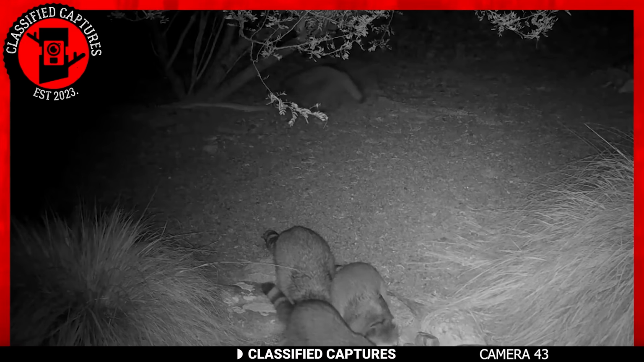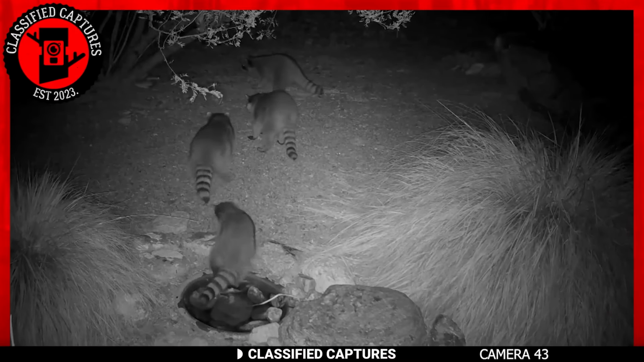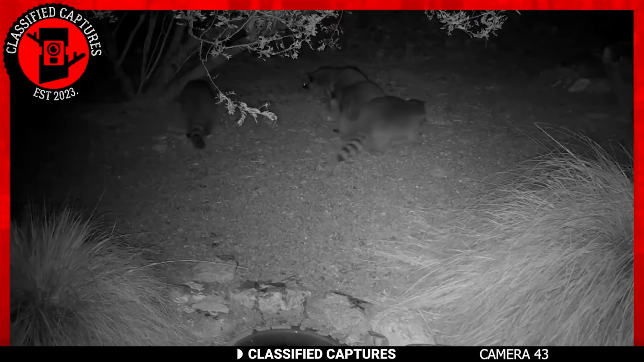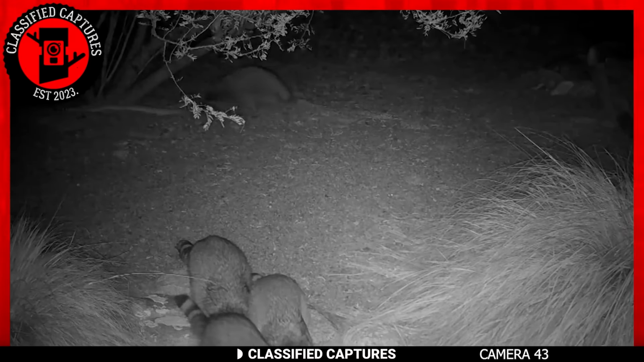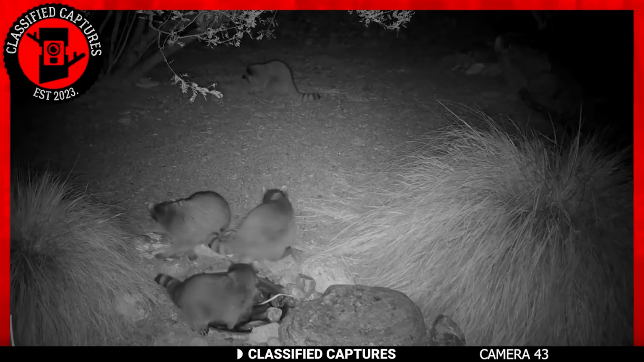It turned out to be a sneaky snake on the prowl, but the raccoons were not going to be an easy target. With their sharp claws and impressive strength, they quickly turned the tables on the predator. Using their powerful teeth, they made short work of the snake and enjoyed a well-deserved meal. Who knew raccoons could be so resourceful and fierce in the face of danger?